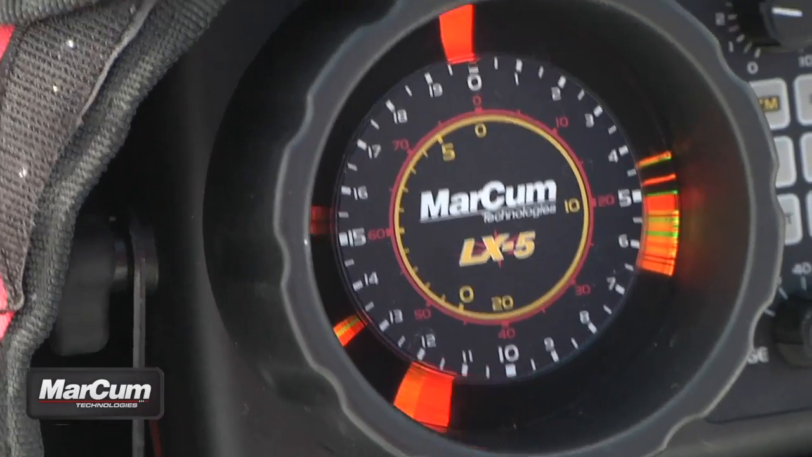And that is the real key to being able to catch fish in either deep water situations or in weeds, is being able to use the electronics to your advantage. Have the ability to separate that jig from your fish. The smaller lines of resolution on the MarCum are going to make it that much easier for you.